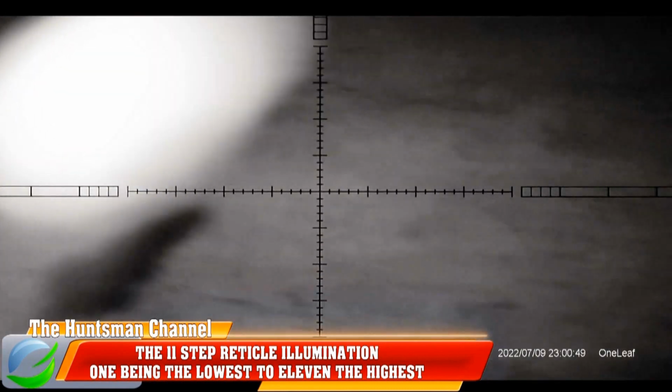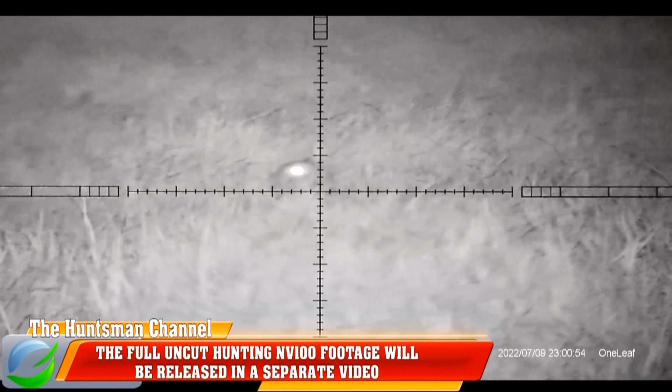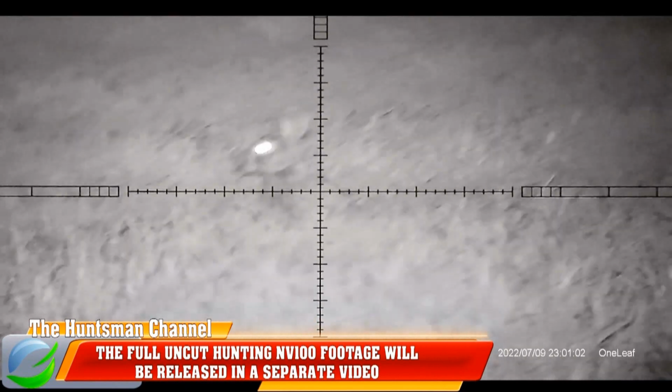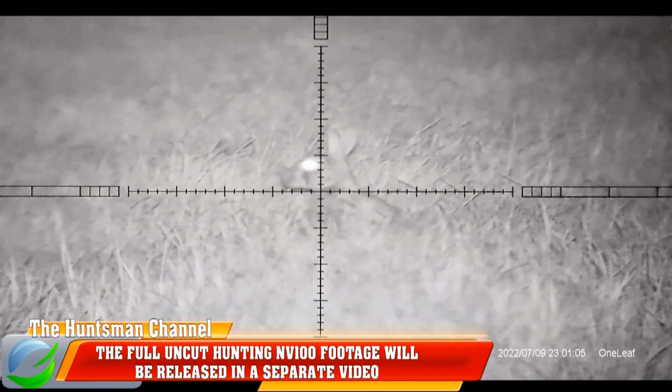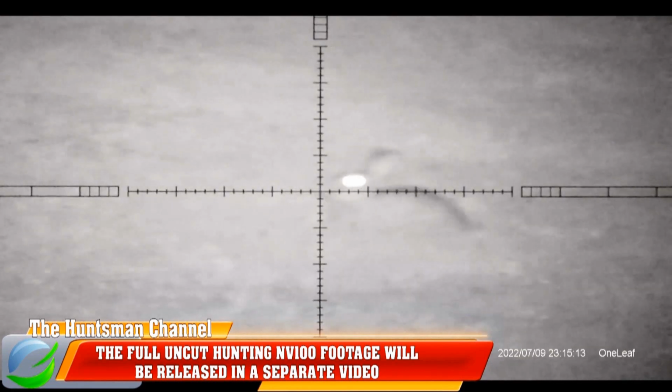Now this rabbit, you can just see the eye shine bottom left of your screen. Now he was around 120 yards. Now I'm not going to show the actual shot taken in this particular video. I would have to age limit the video, so there will be an age restricted video showing all the hits